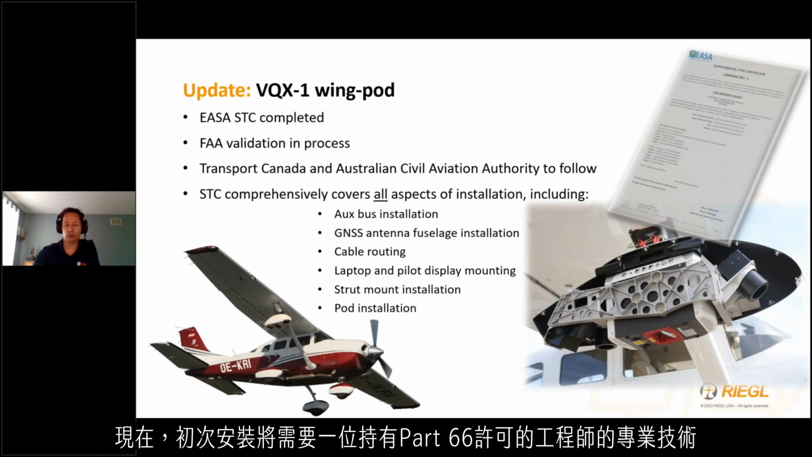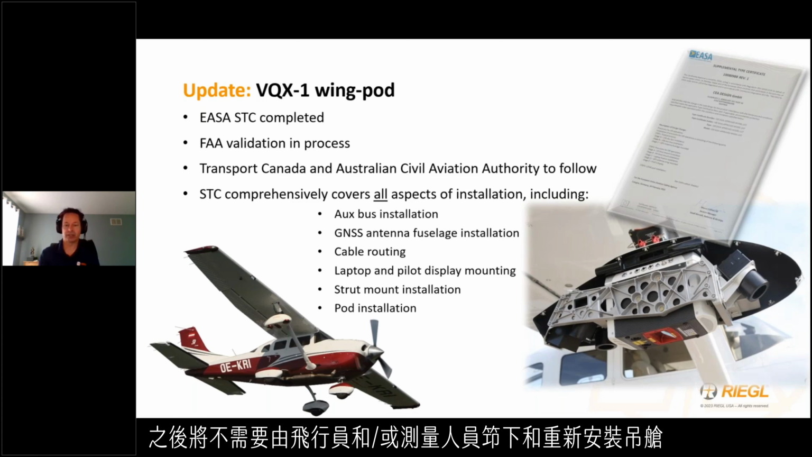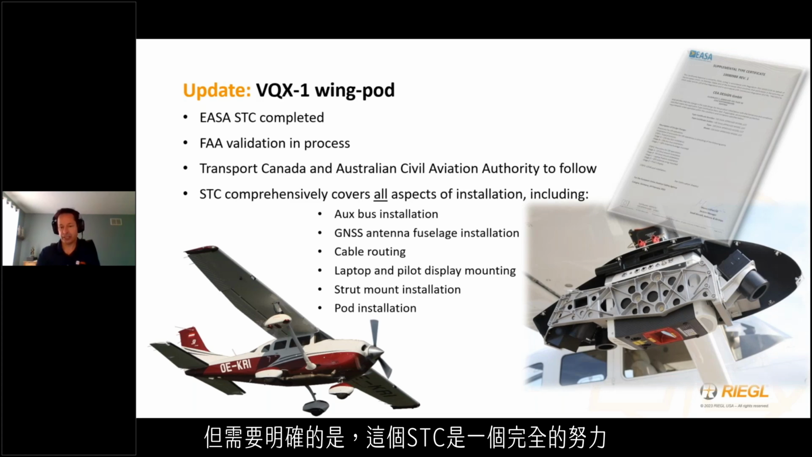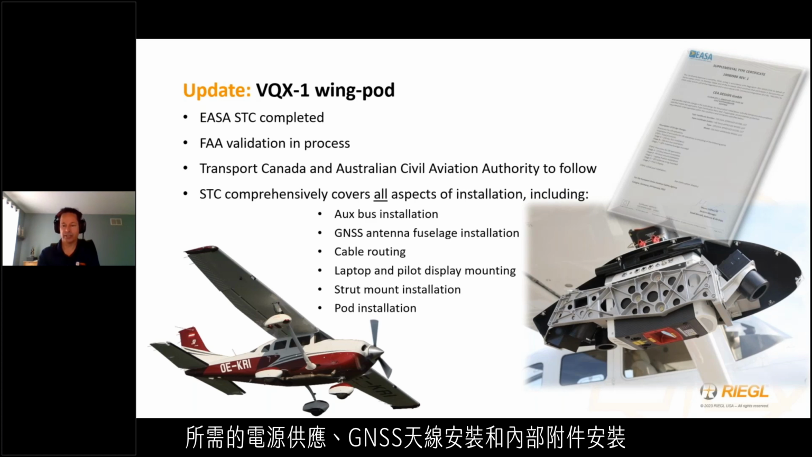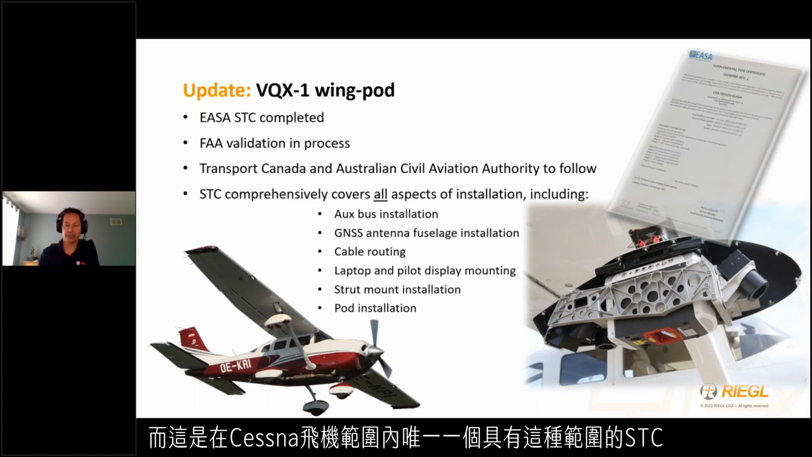Now, first installations will require the expertise of a Part 66 licensed engineer or Part 145 maintenance organization. However, subsequent removal and reattachment of the pod by the pilot and/or the survey staff will no longer require the service. But to be clear, this STC is a wholly complete effort. It covers every aspect of the installation, including all wire routing, the required power supplies, GNSS antenna mounting, and interior accessory installation. There is nothing left for the customer to pursue, and it is the only STC like it available anywhere in terms of the scope for the Cessna aircraft.